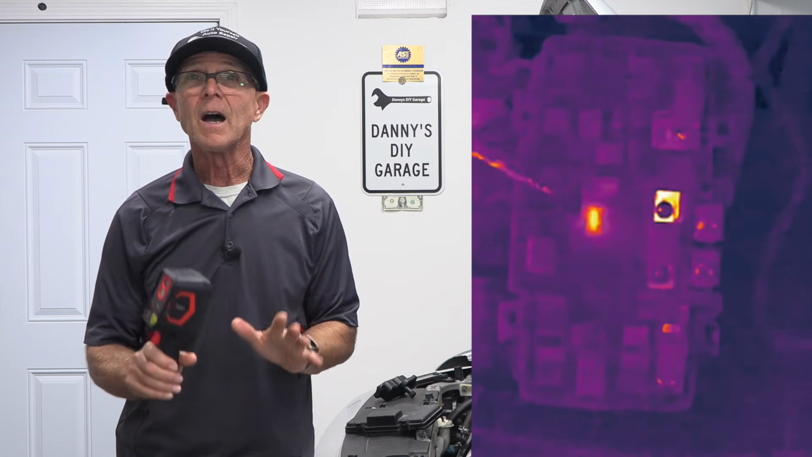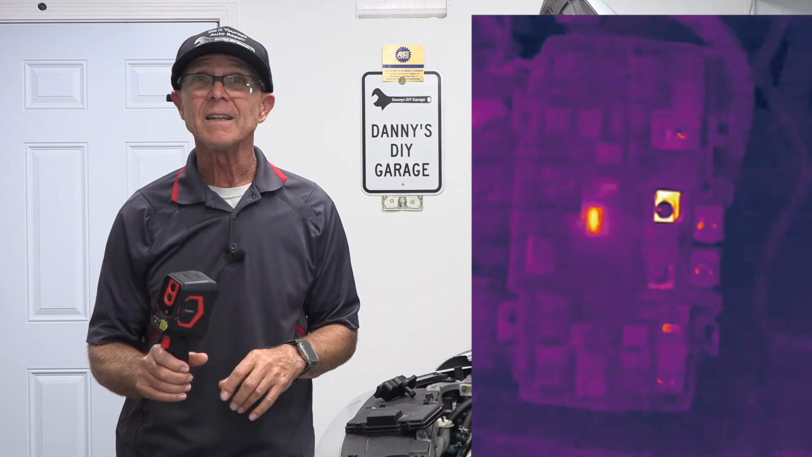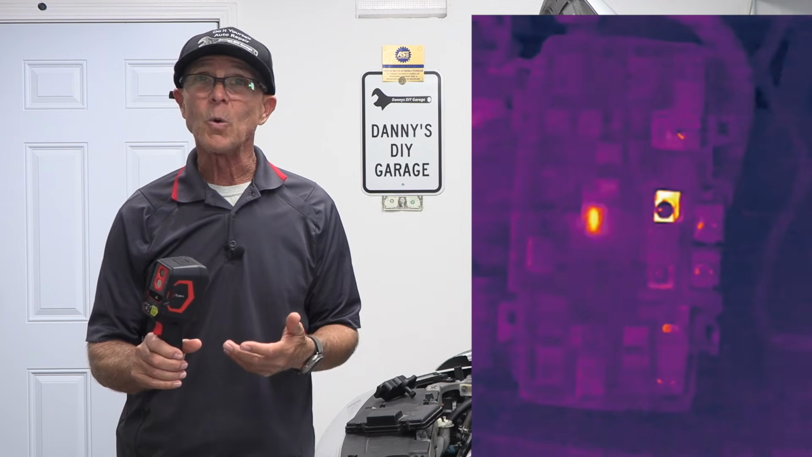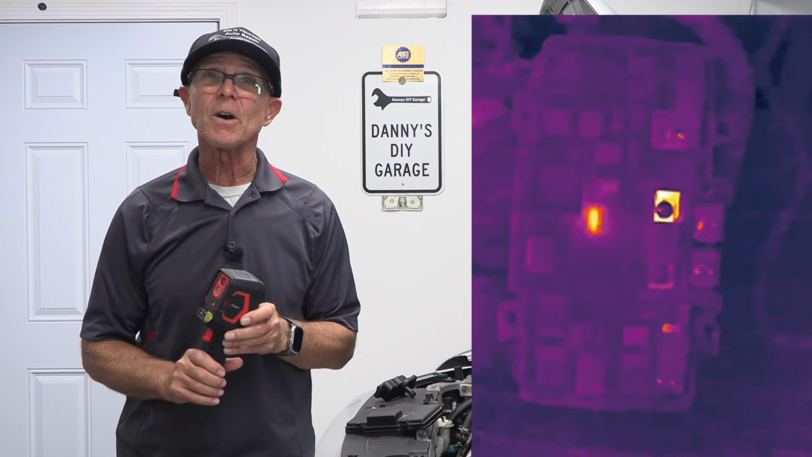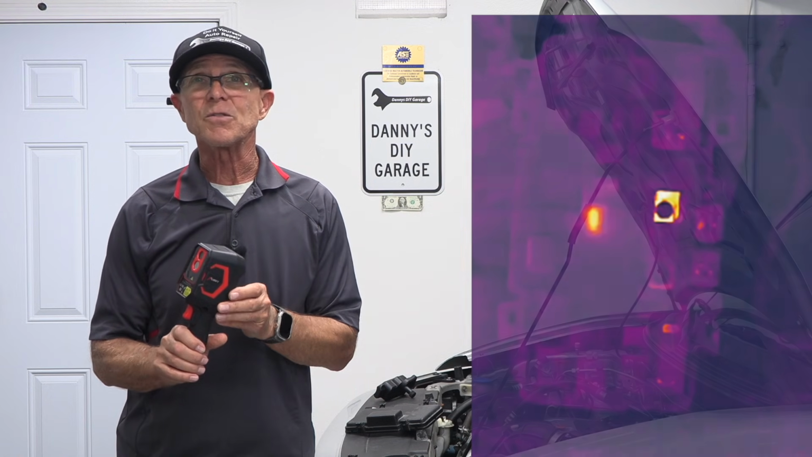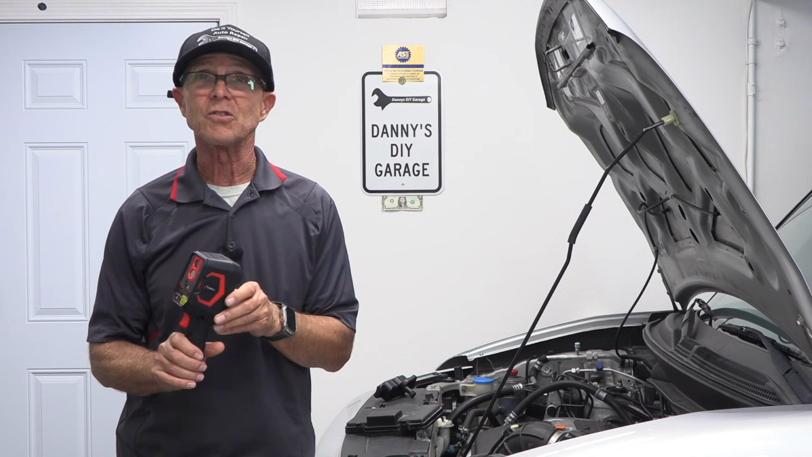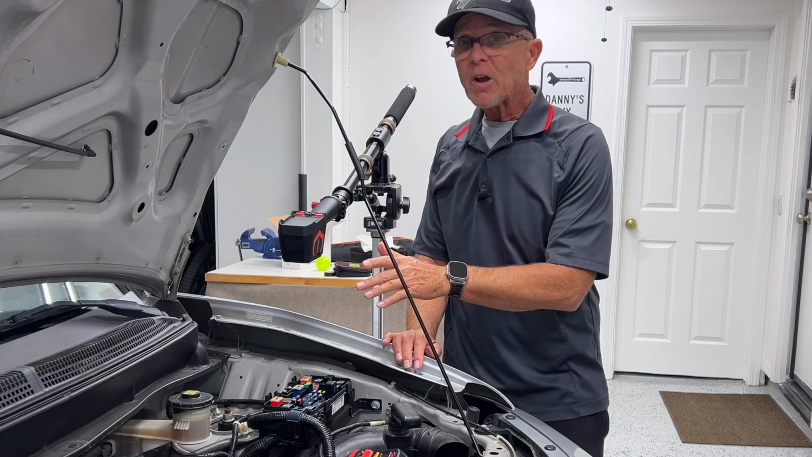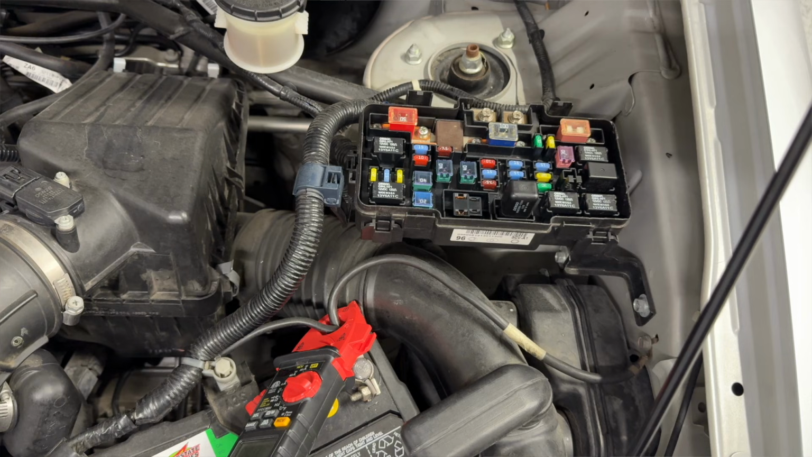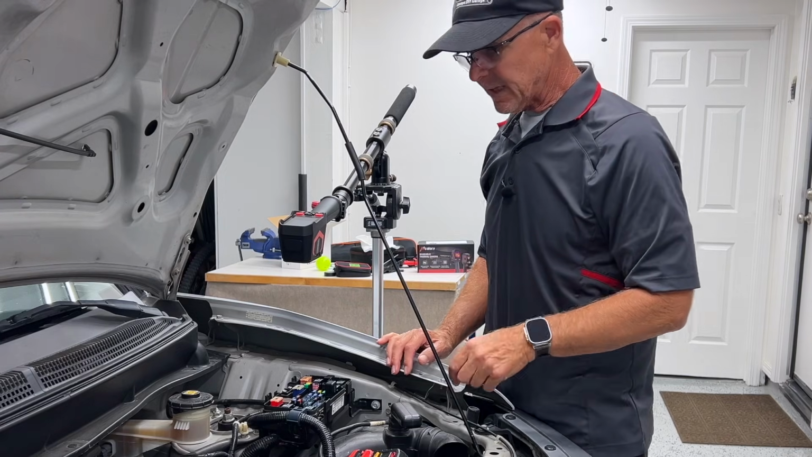Even if it's just a tiny bit warmer than all the fuses around it, this camera should be able to pick it up. I do want to mention that because we're dealing with heat, this is done on a cold engine. If you go out and drive the car and then the heat of the engine comes up, you're going to get false readings. So make sure you do this on a cold engine. This is the thermal imager. I've got it pointed directly to the underhood fuse box, right at all the fuses and relays.